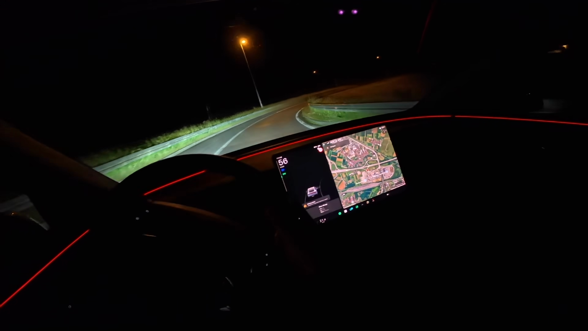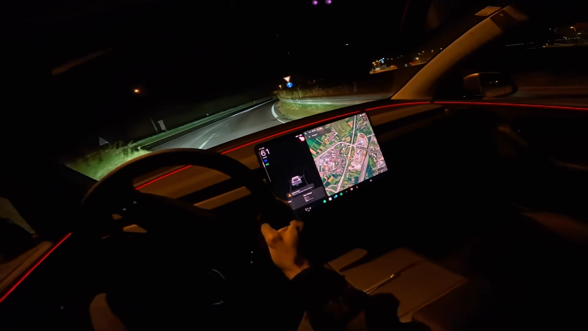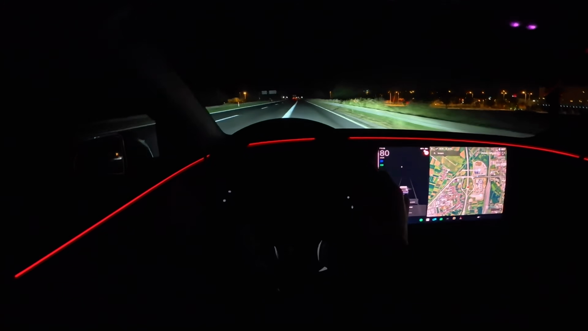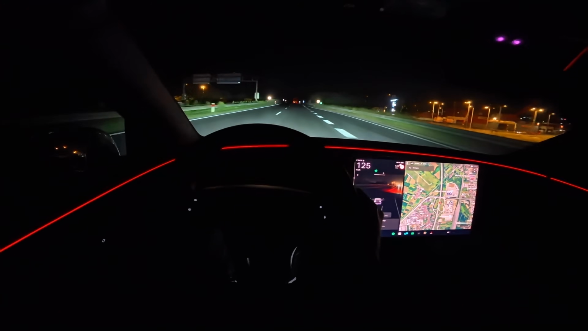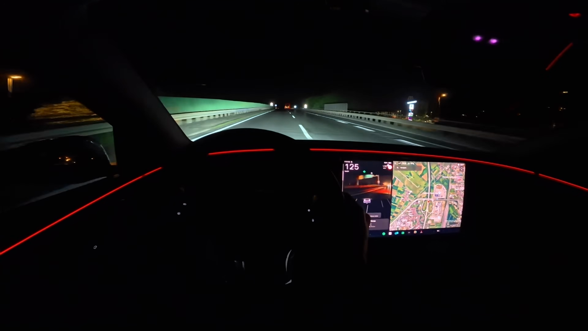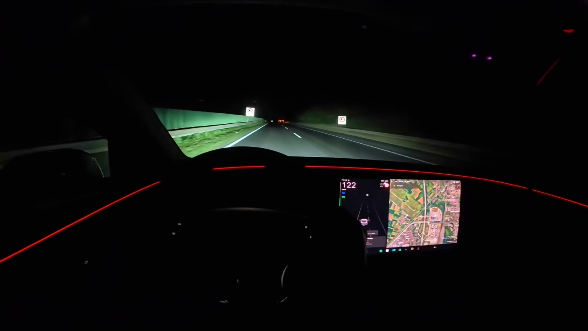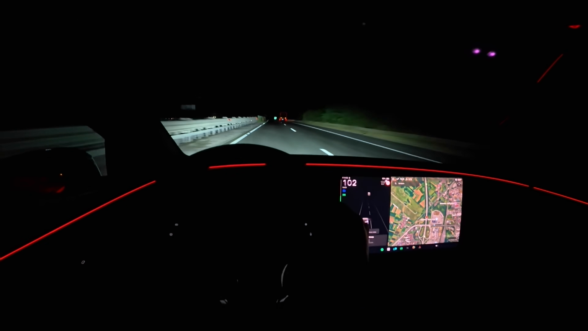If you go faster in a bend, it's slight leaning, but it's like you're on rails. You can see the long beam engage. It's automatic in Matrix, so we're going to see here now. There are semis at this late hour. So I'm just going to slow down here so you can see the Matrix headlights.